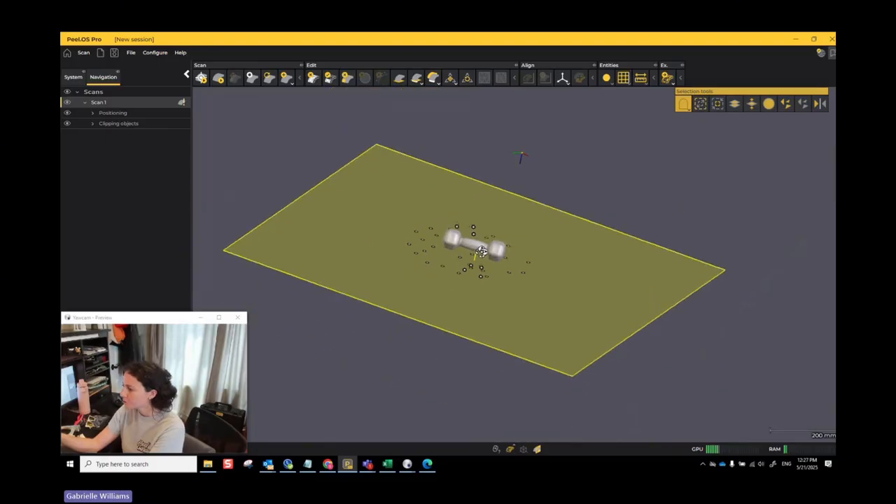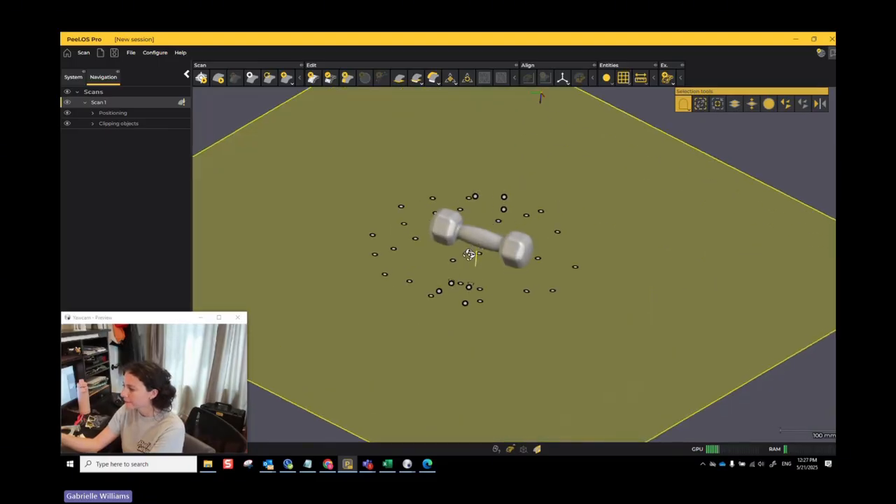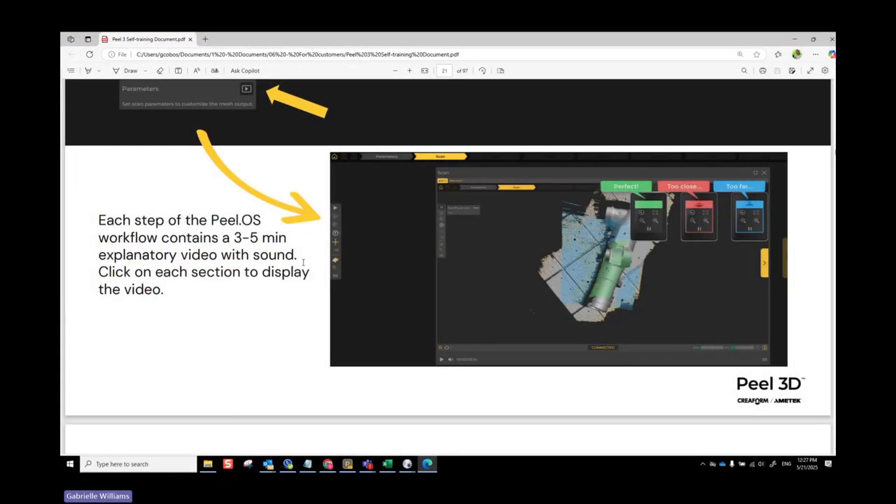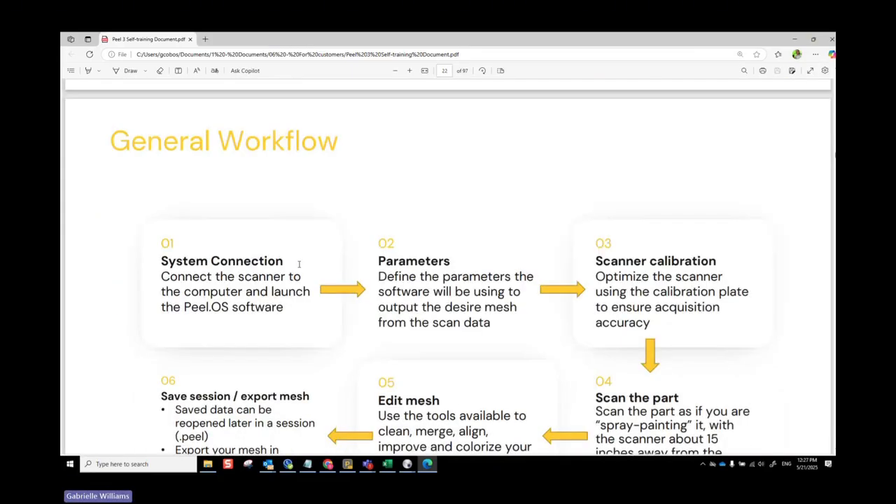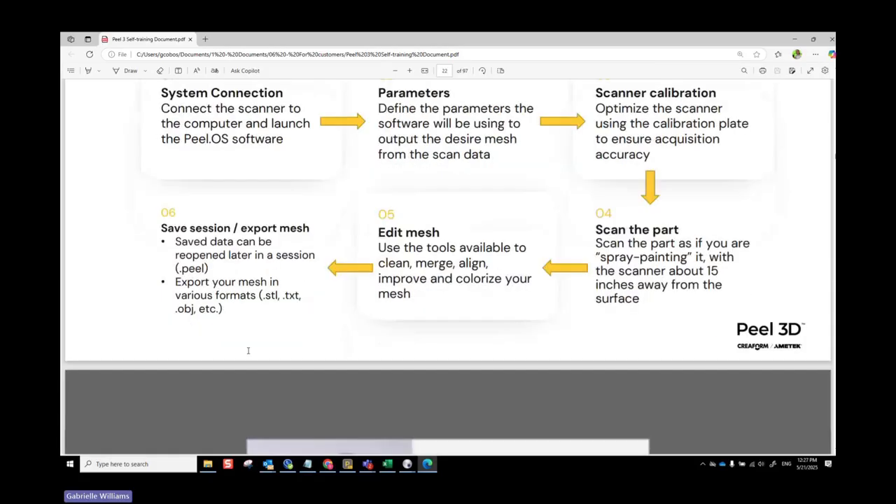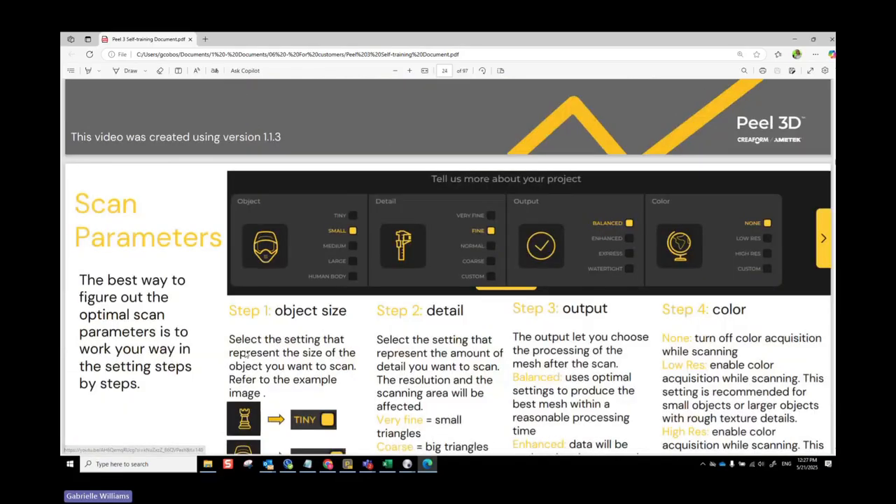Okay, so now that we have that, I'm worried I'm going to be skipping some stuff. So let's jump back to the PDF real quick and make sure I'm not missing anything. Okay, so this is just the typical workflow. This is all the same thing, and you can export an STL, TXT, and OBJ. So let's go through.